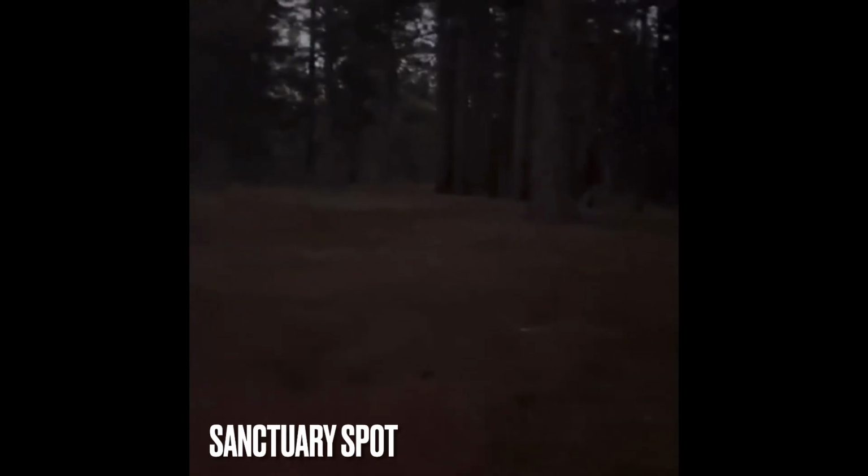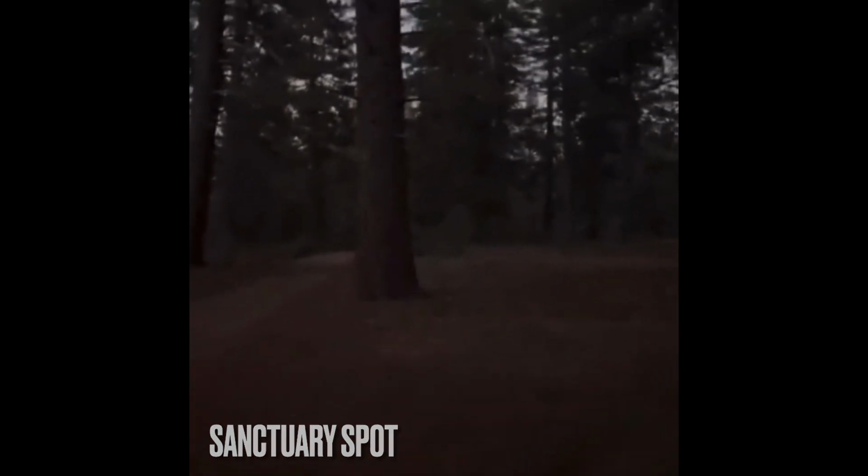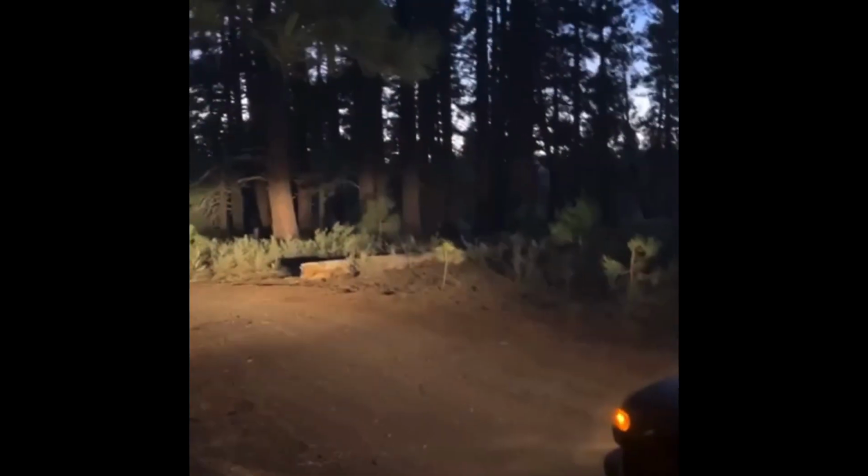This is the actual sanctuary spot. This is the spot where they partied. I know it's kind of dark, but there is quite a bit of room for plenty of cars and people. But this is it right here. As you can see past the trees and the mountains there, the sun's getting ready to go down. So that's when I'll make that drive in the dark from here to the reservoir where she was found.